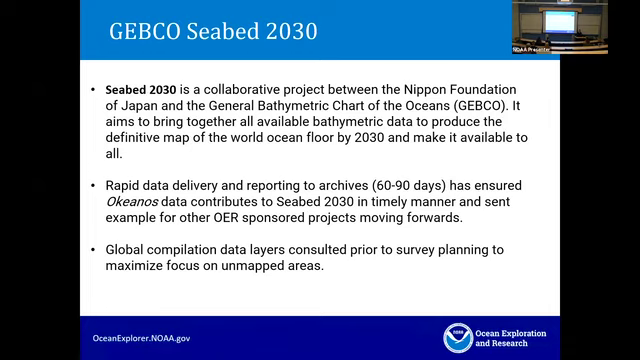And we like to think that our rapid data delivery and reporting to the archives, to the NOAA National Archives, which is within 60 to 90 days of the end of all of our cruises, has ensured that our data is getting into Seabed 2030 in a timely manner and will continue to do so, and sets an example for other OER-sponsored projects moving forward. And we also use JEBCO layers as great survey planning tools to make sure we are focusing on unmapped areas.